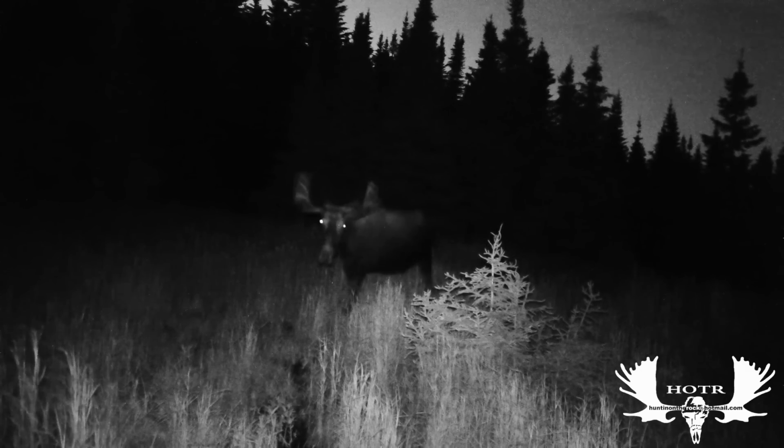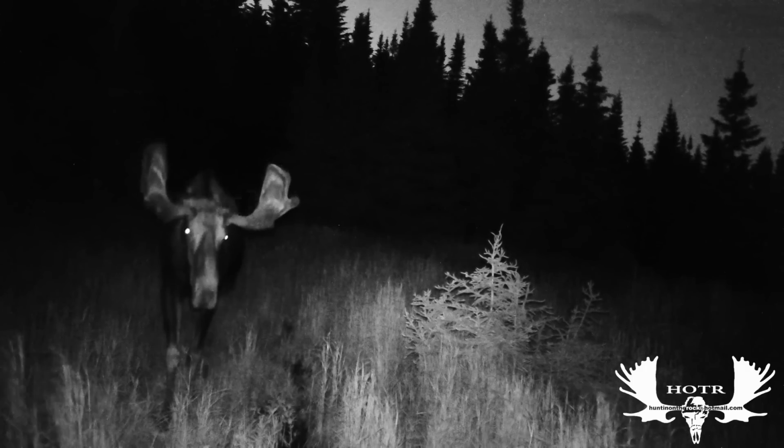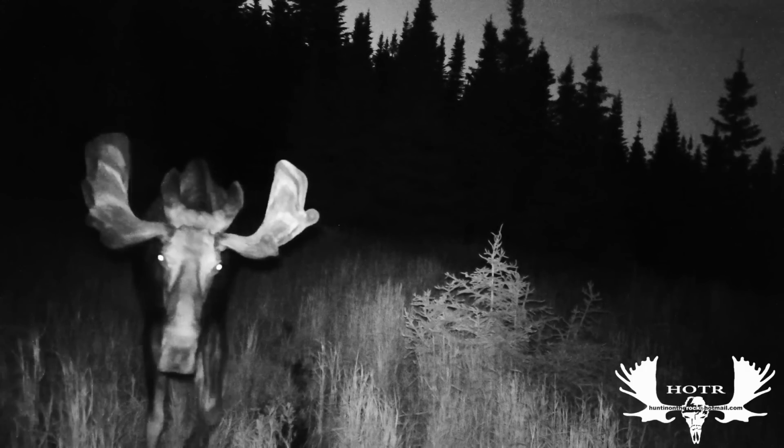I think it's safe to say that most of the bigger bulls seem to move more at night during the summer. I guess because it's a lot cooler.